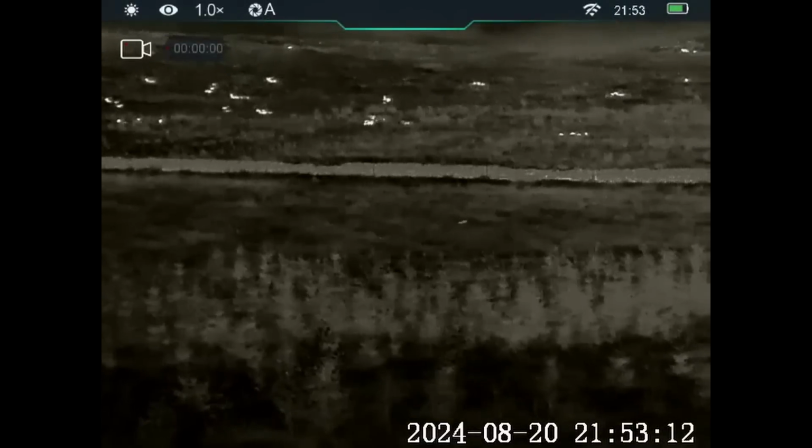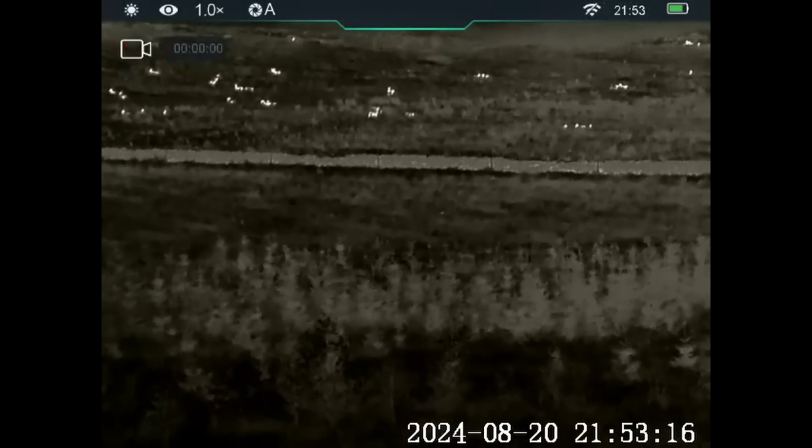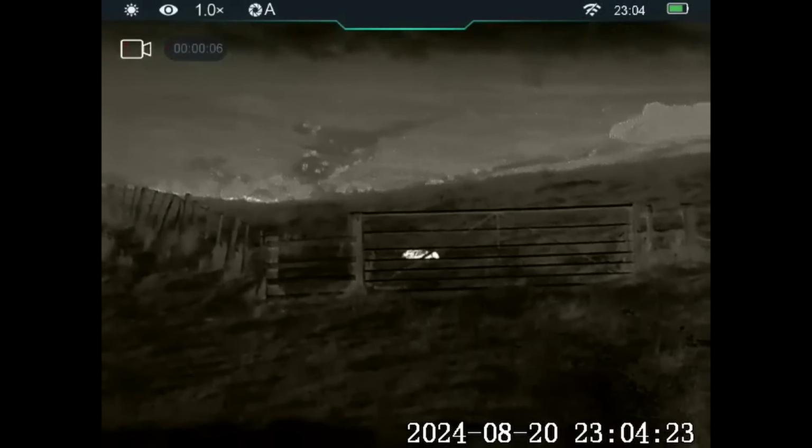Looking middle right, or just in the middle now, I actually thought that was a fox, but on carefully watching it, I think that's a badger. In fact, I'm almost certain it is. Yep, and after a while it came back up the bank, which confirmed it.